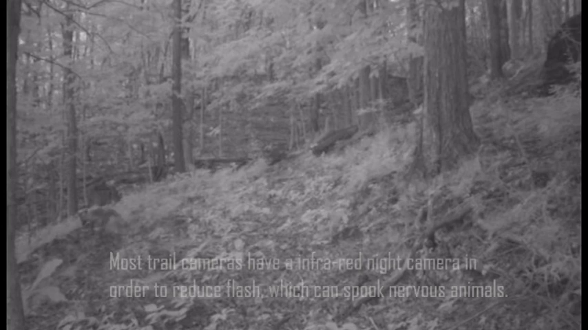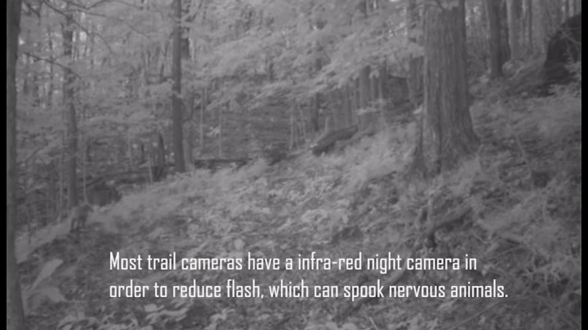So let's see what we got on the stealth cam. We got 24 videos. So let's see what we got. Oh, fox right off the bat. There's no timestamp on the video, but it's in the dark, so looks like we got a fox using this path. Alright, well, the camera works, and it works in low light, which is good to note.